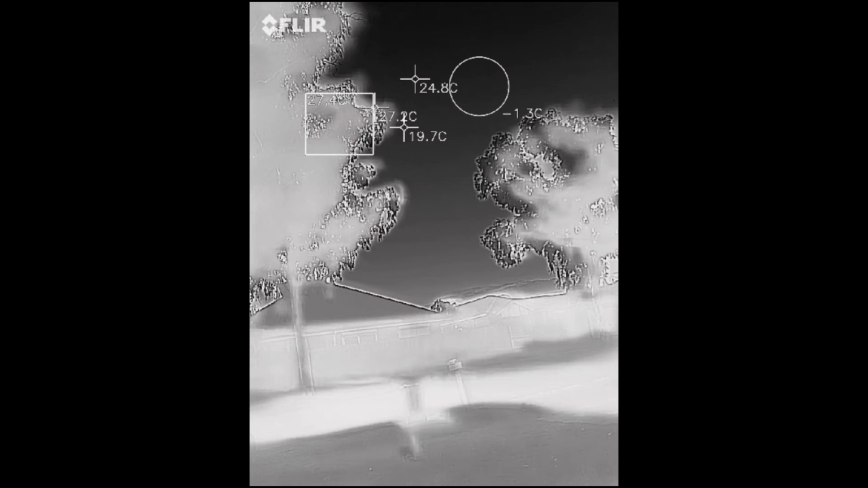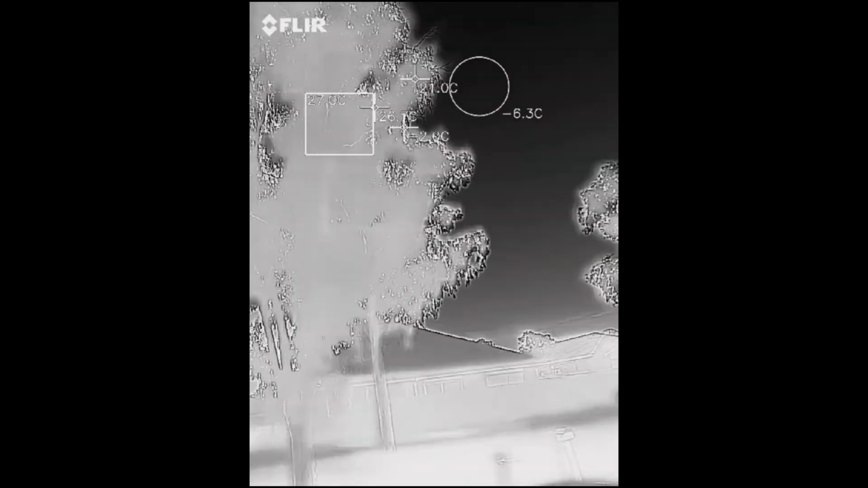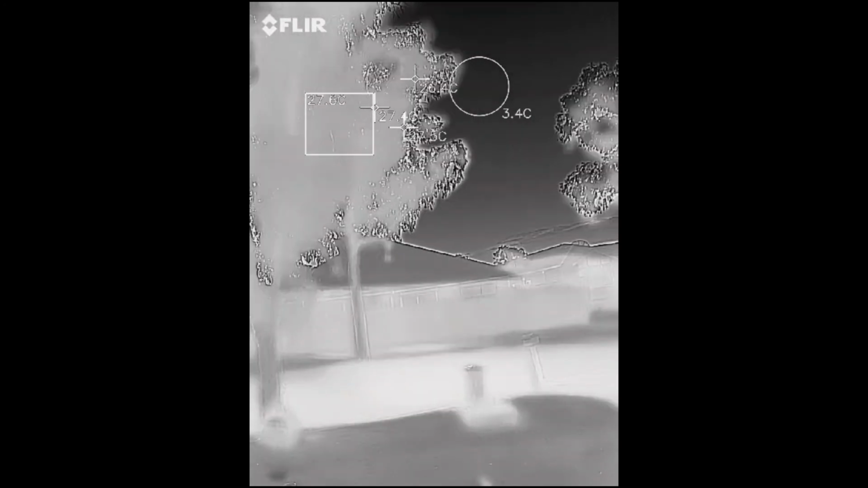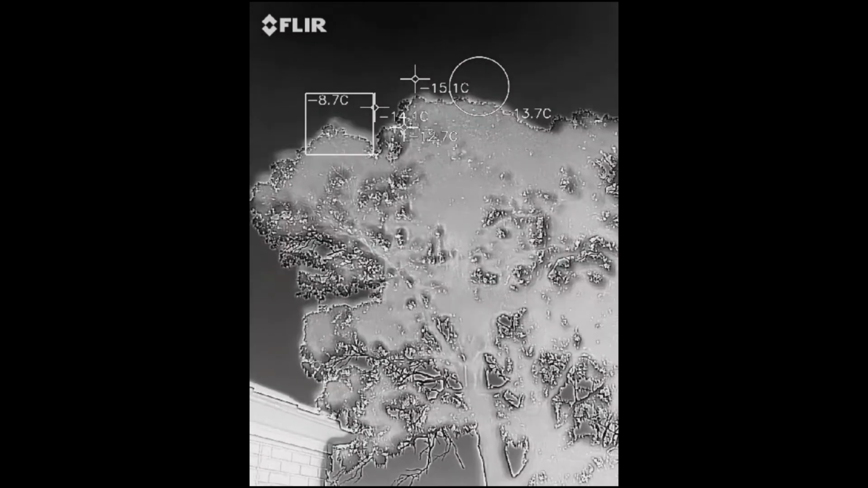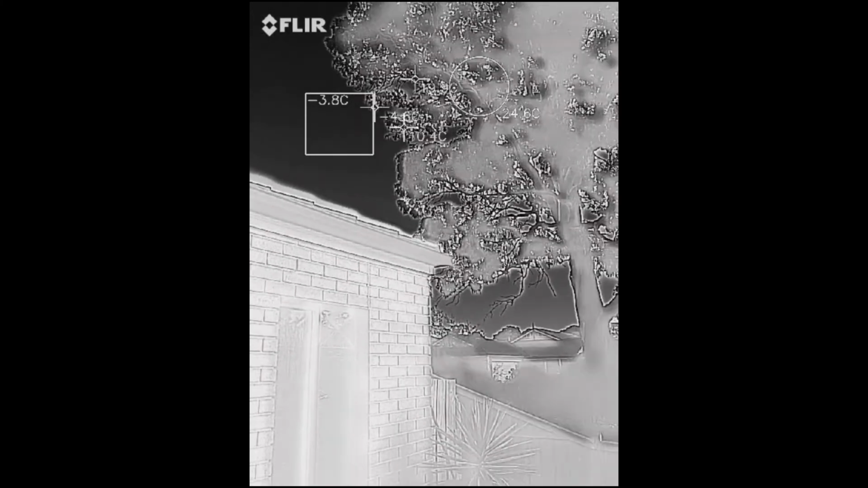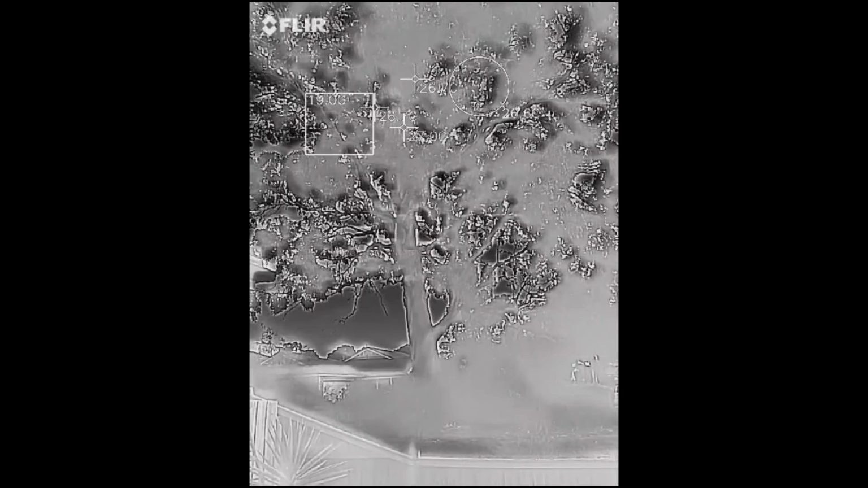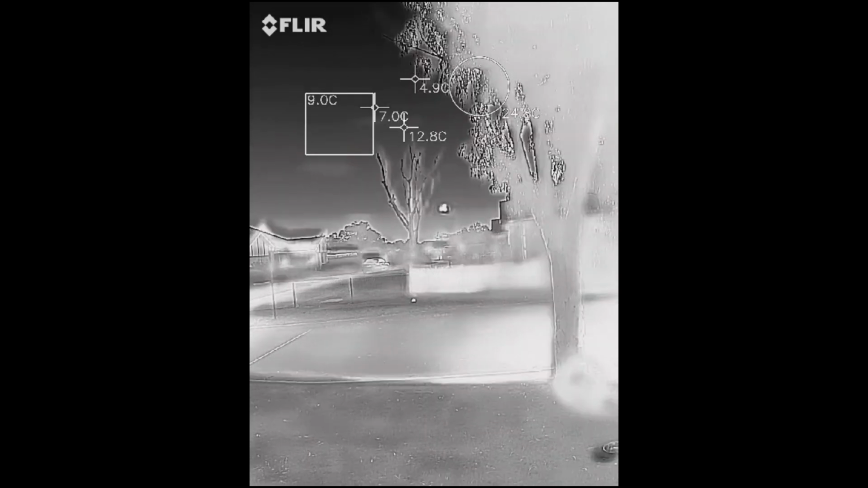Let's see if we can find any birds up in the bigger tree. I don't see any birds up there in the bigger tree. Can you see birds up there? I don't see any birds up there. I don't know if we can actually pick up a bird from this distance, but let's see if it can.